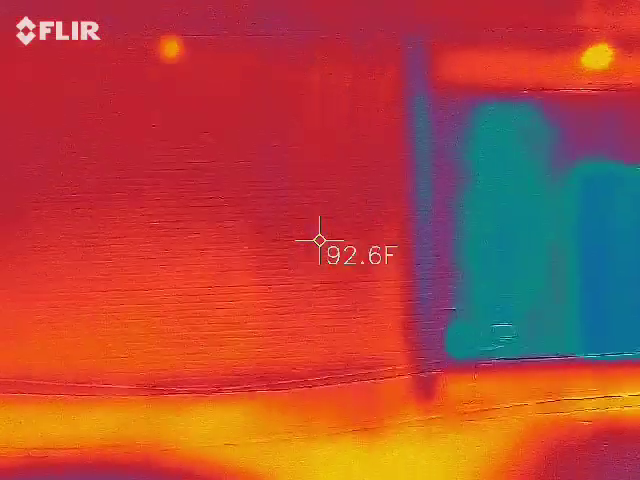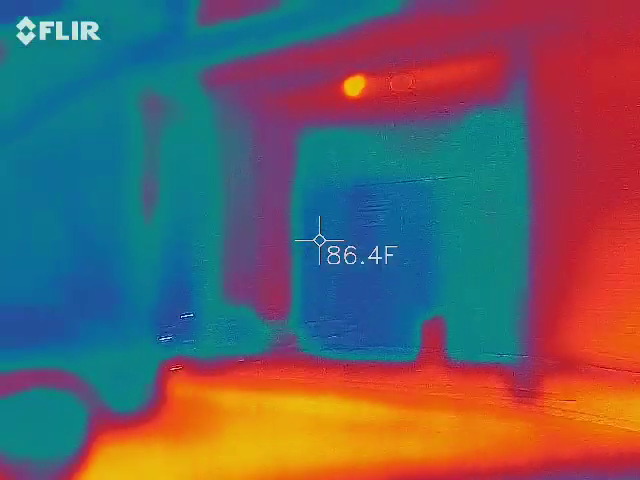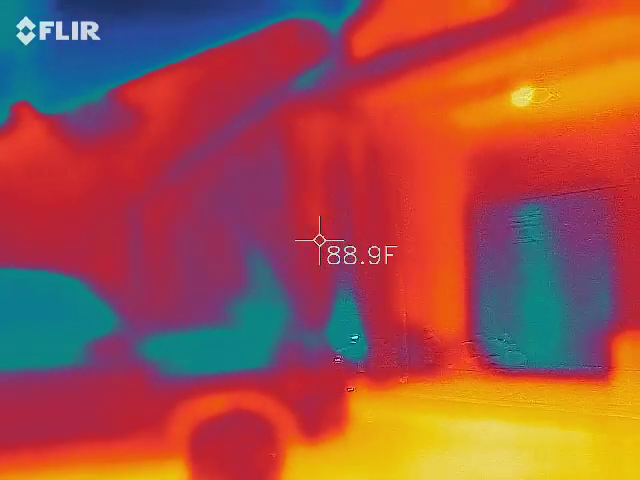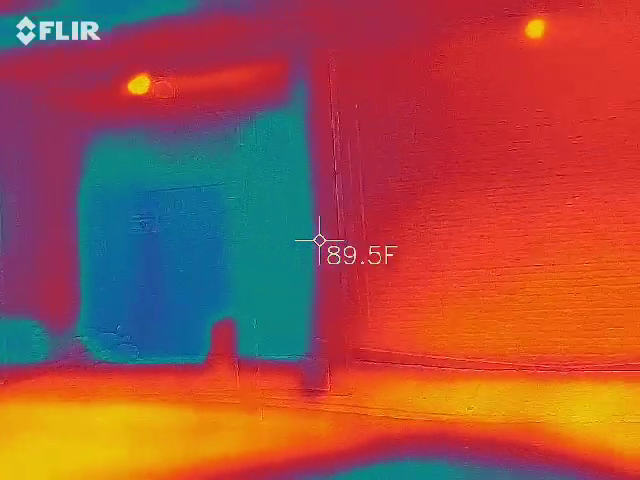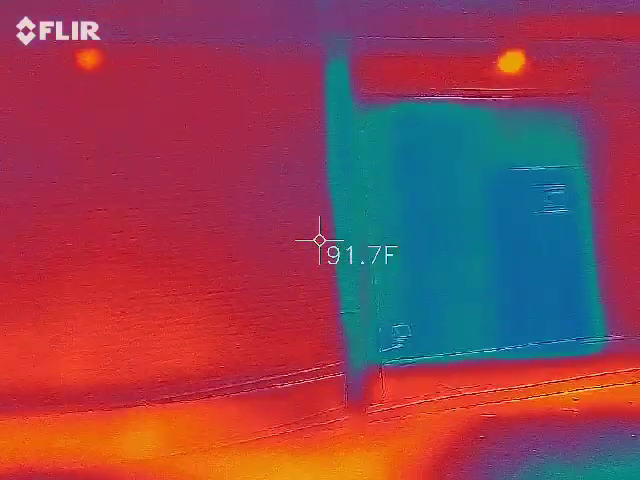Is anybody out there? You see anything? I'm going slow. I don't see anything right now, but I really felt like I saw somebody a minute ago, but then I'm second guessing if somebody walked by.